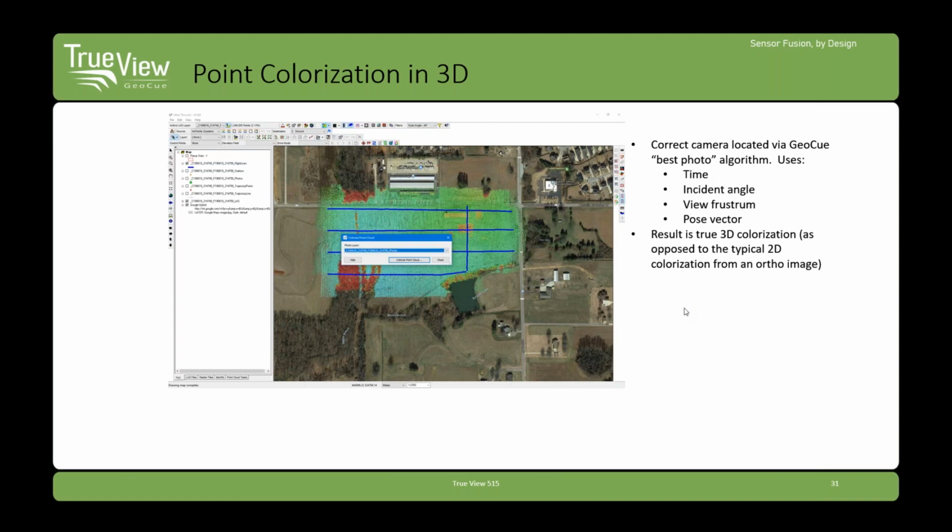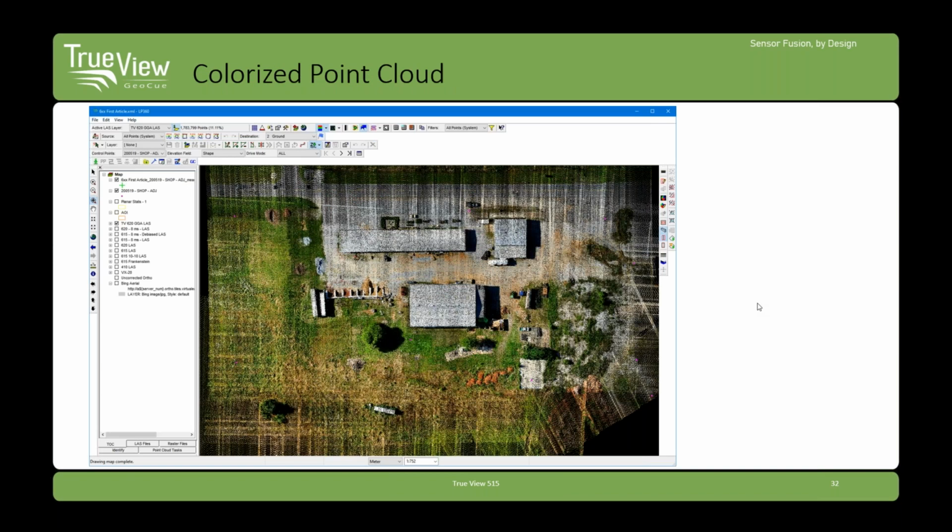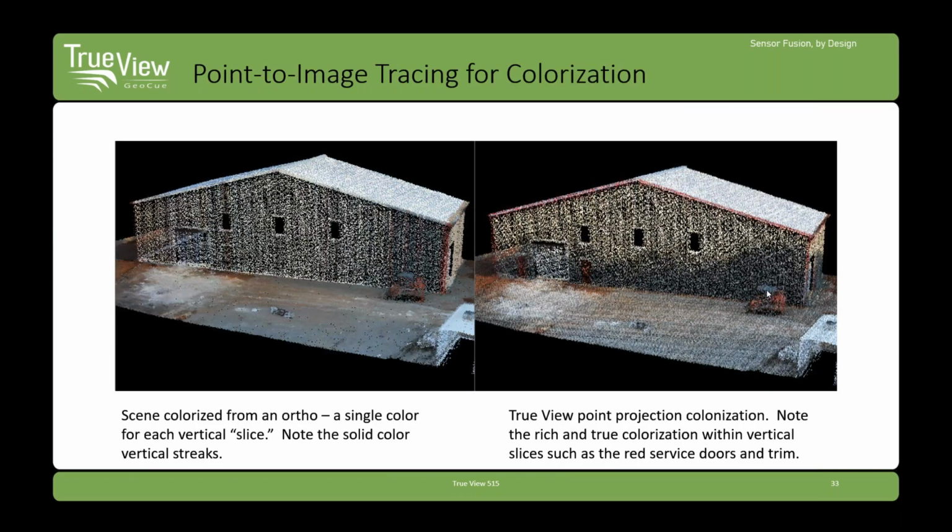When you run this step, we trace every individual point in the LiDAR data back to the original source image. So we don't interpolate from an ortho photo. We go back to the original source images. We pick the best image, and then we colorize the LiDAR data from it. And you wind up with these beautiful colorized pure 3D point clouds. They have very high metric accuracy, and now they have very high radiometric accuracy as well. So a new type of data.